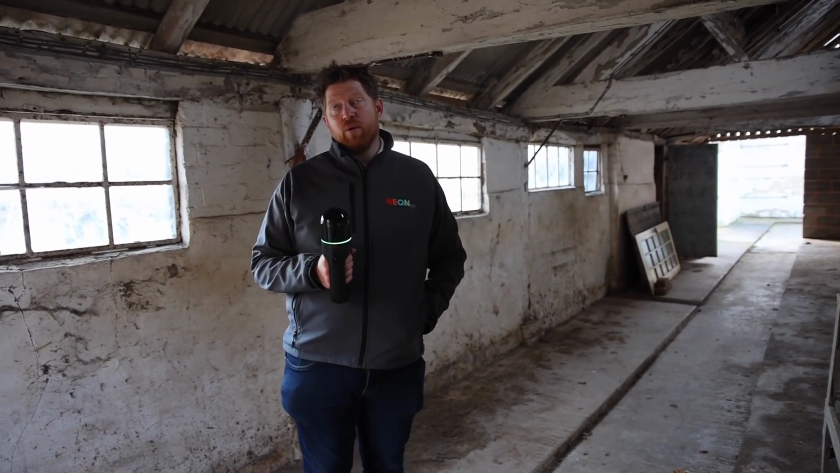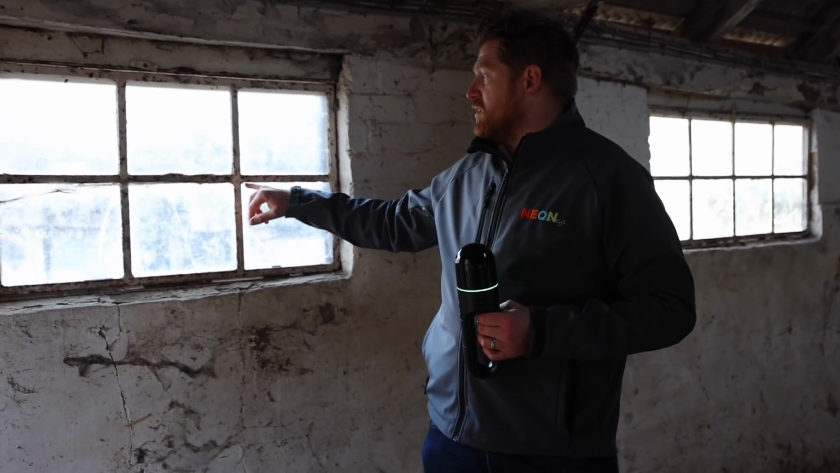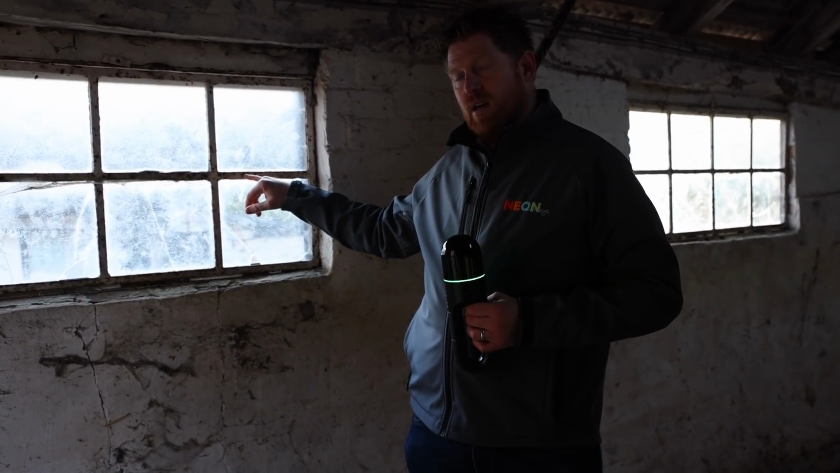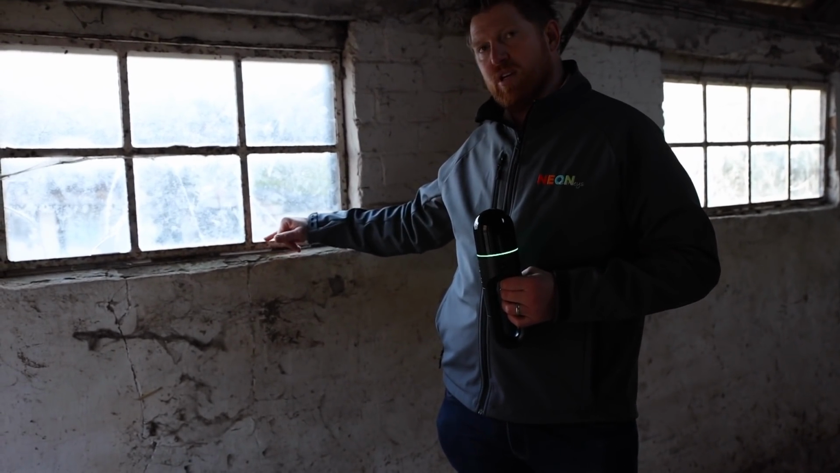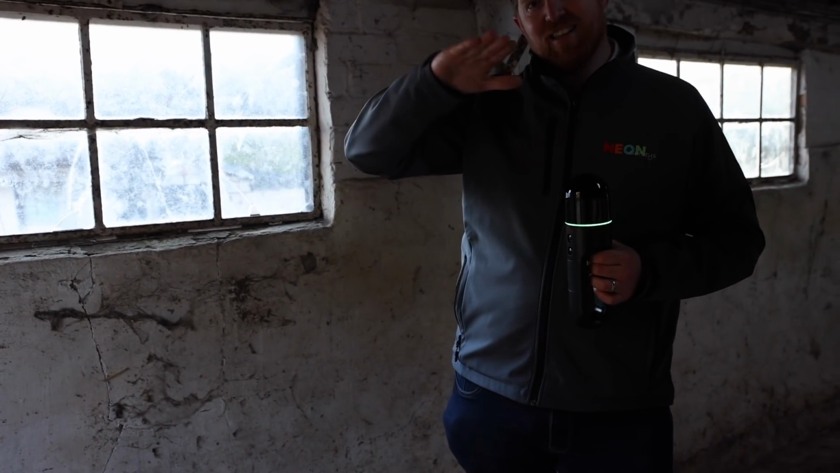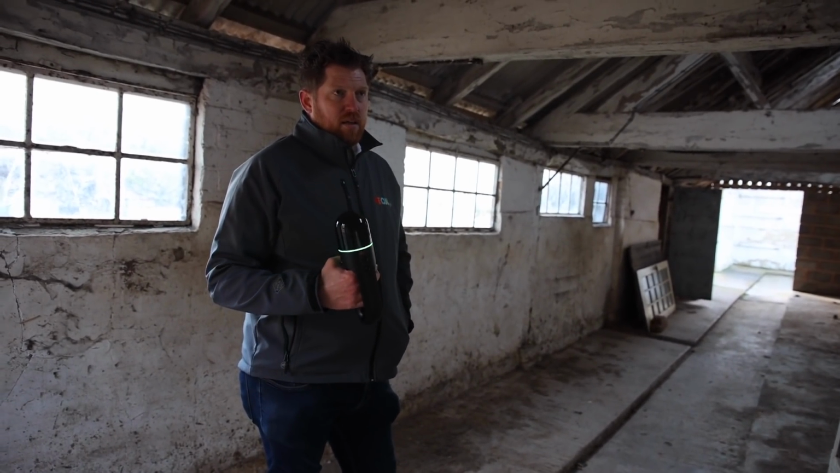Will that detect where a pane of glass is? No, it won't detect the pane of glass itself, but we would be able to pick up the edging, and sometimes when you've got the caulking in, you can actually see that in the window frame. What about if you've got really clean windows? Will it go through them? Yeah, correct.